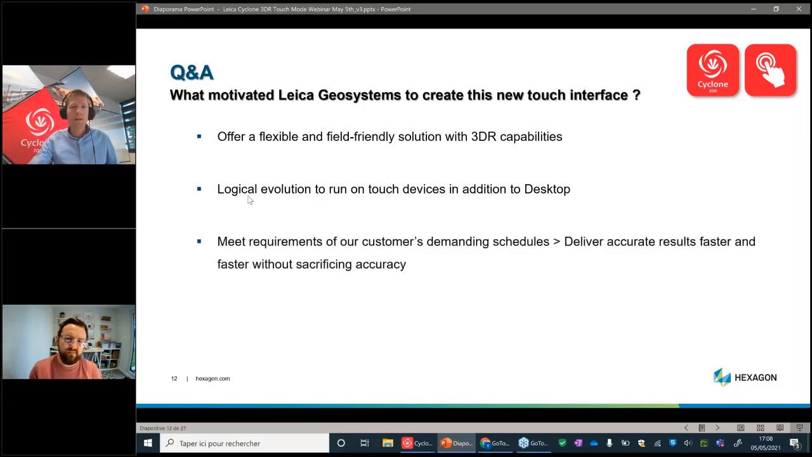And finally, this is more about the new UI of touch mode, but the idea, thanks to this new UI, is to deliver faster. In addition to being in the field, having an easy UI to deliver faster, and keeping all the 3DR capabilities and accuracy, of course. Good answer, or answers. Thank you very much.